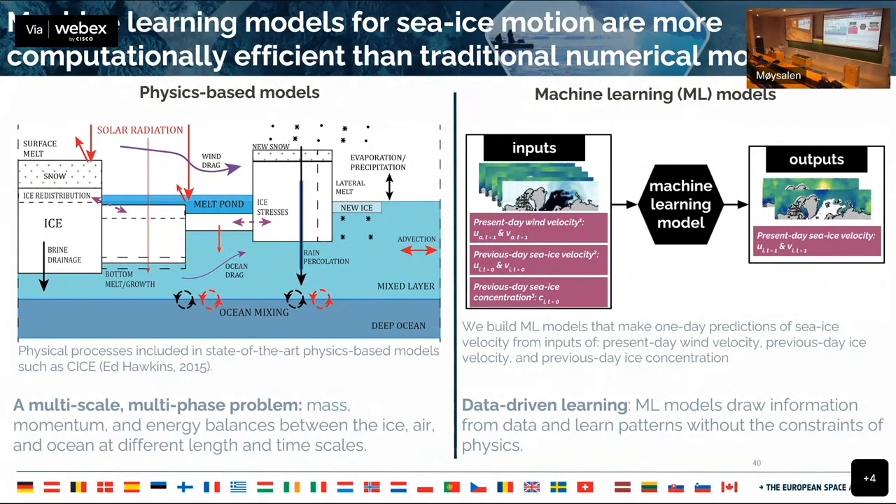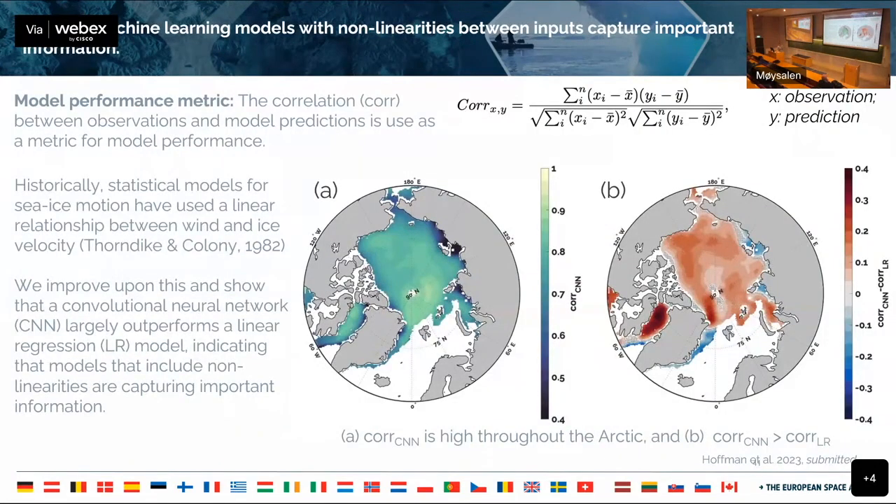So what they do is the inputs are the present day wind velocity, your previous day ice velocity, so vectors, U and V components, and then also your previous day ice concentration. And then you can use a convolutional neural network to predict the output of the present day ice velocity. So that's what these folks do. And this next slide, they're able to show the improvement that this has using convolutional neural networks.